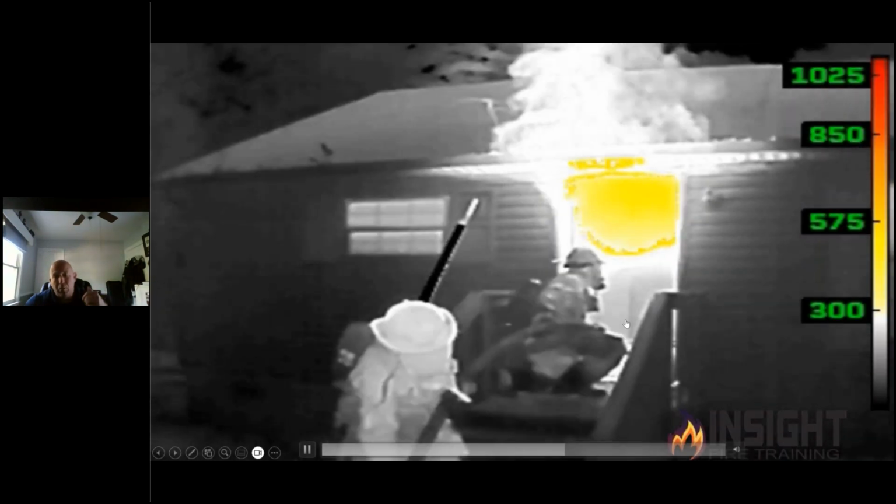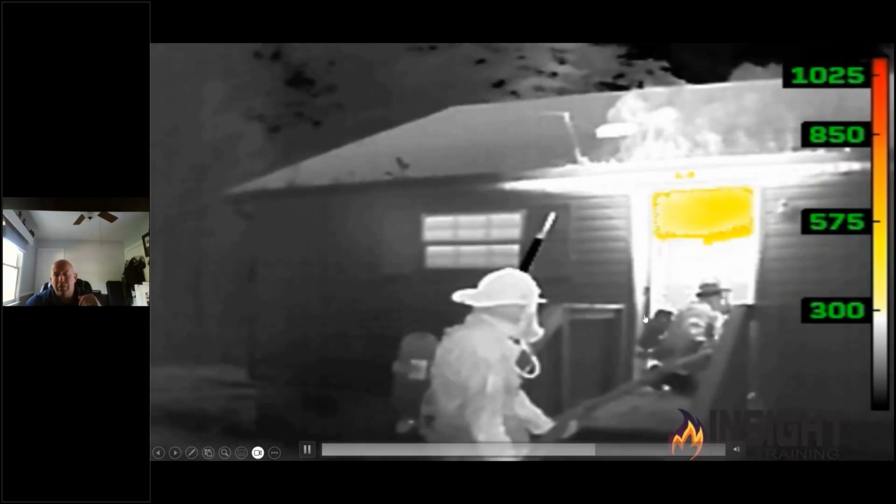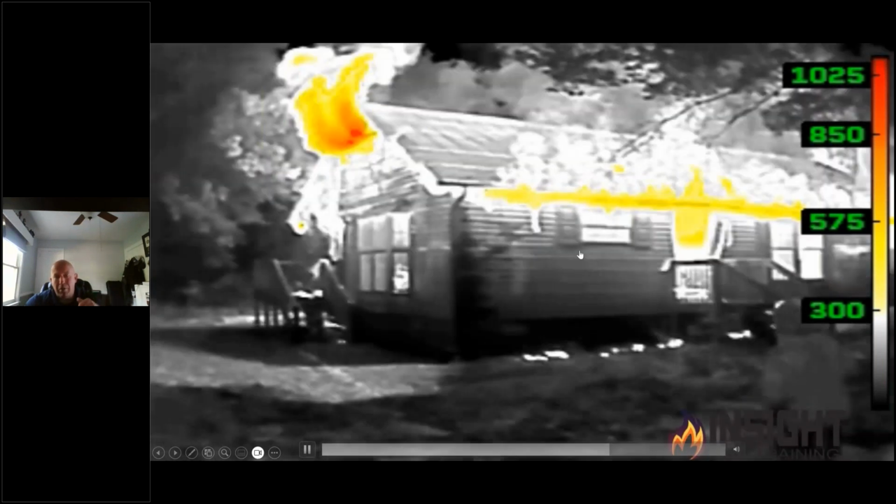And then some boys here getting some work done. Thomas Anderson's work here, check them out, moving through the front door, and then the burn down phase of the building.